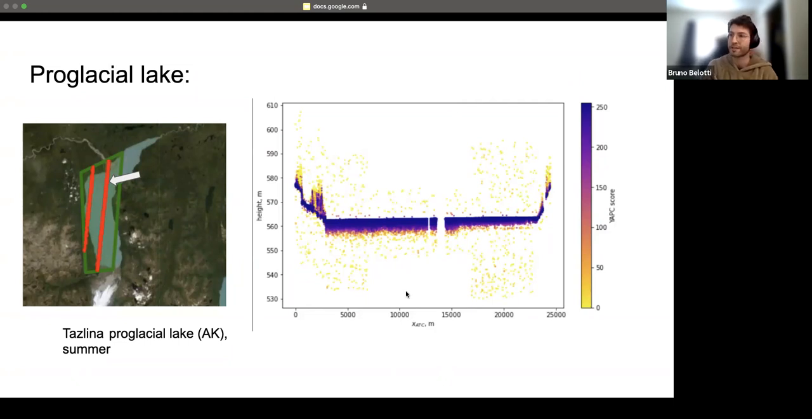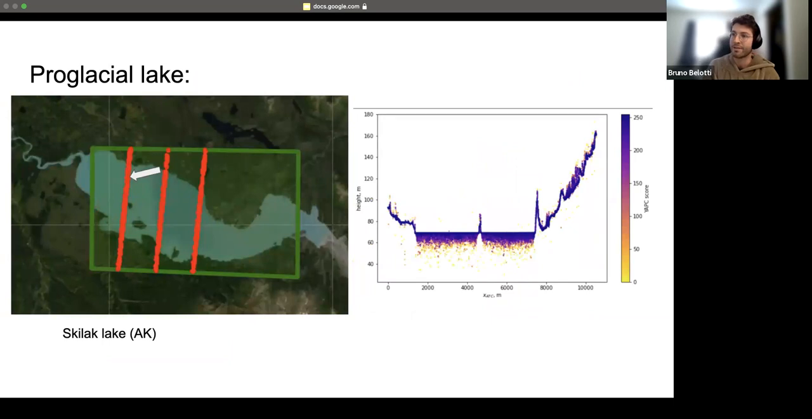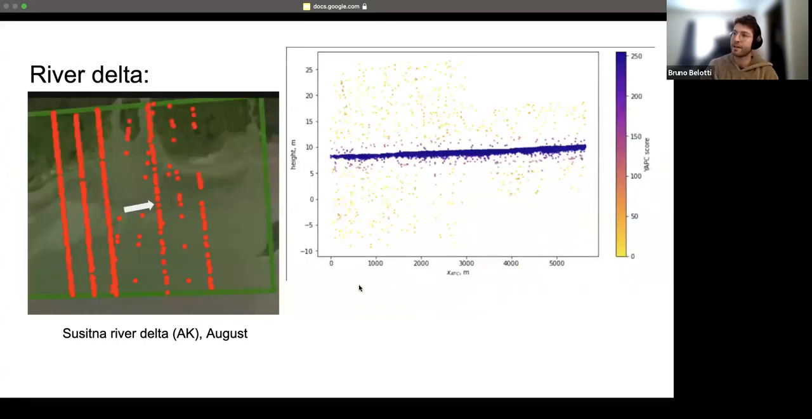If you go to the next slide, we see that in this case we have a profile that passes through a little island, and we see in the middle that indeed it just stops abruptly. Meaning that probably what we see is just the limit of penetration of the photons instead of anything that is close to the bottom of the lake. Next slide. Same thing, but for a river delta.